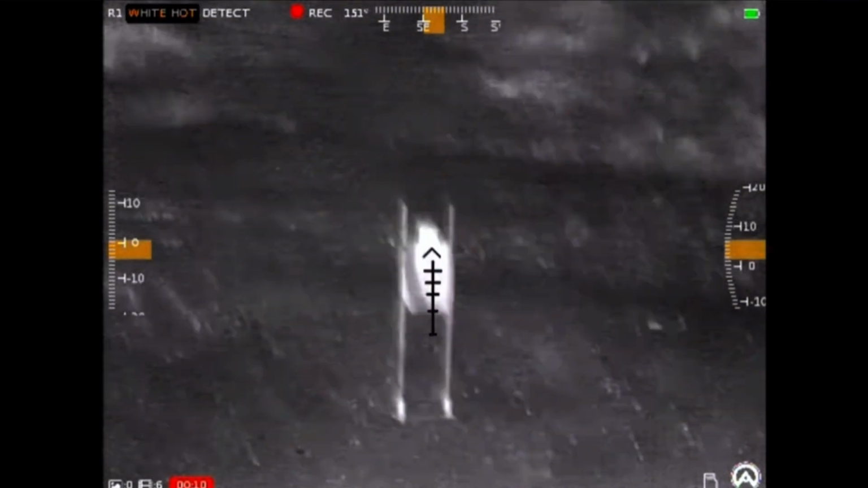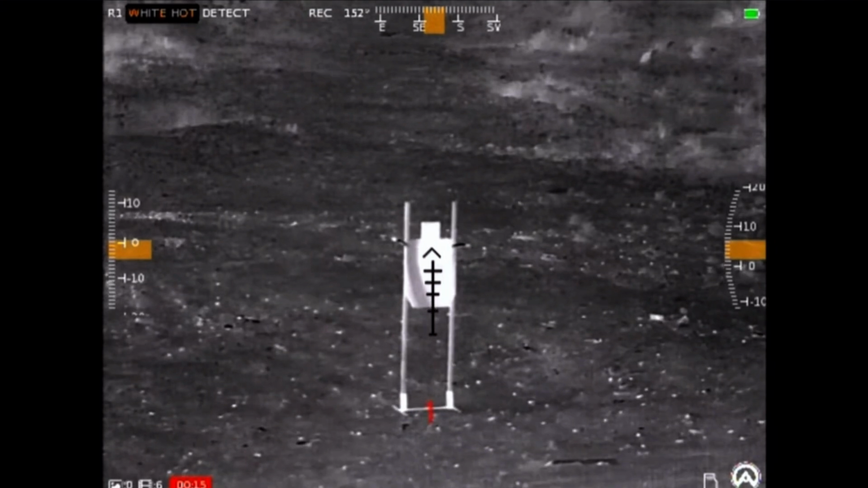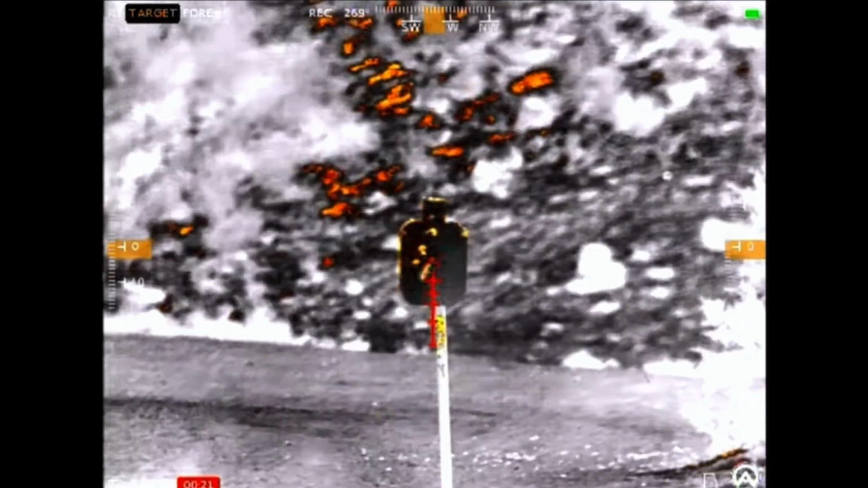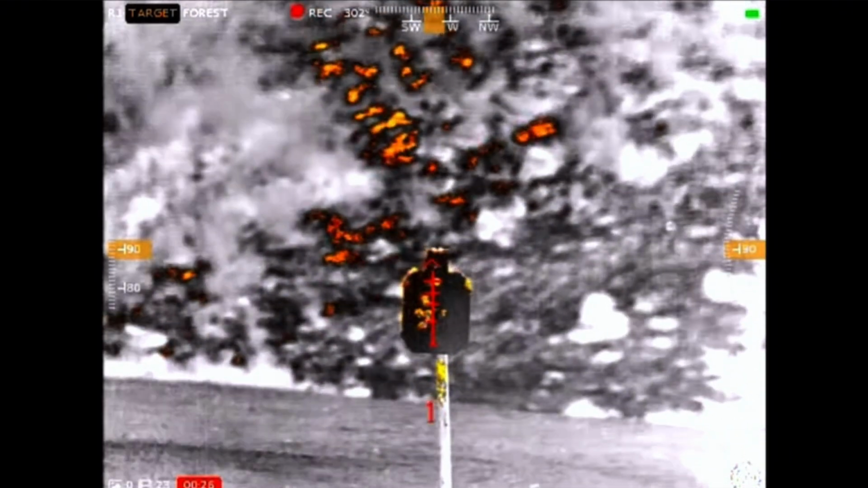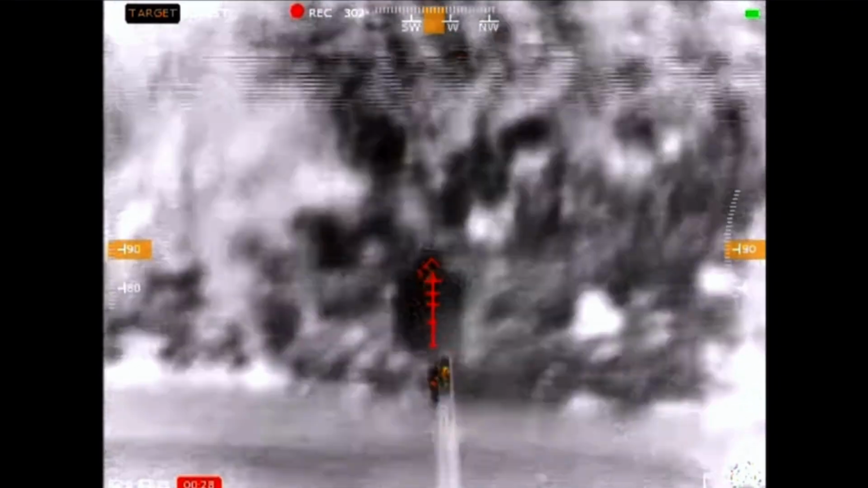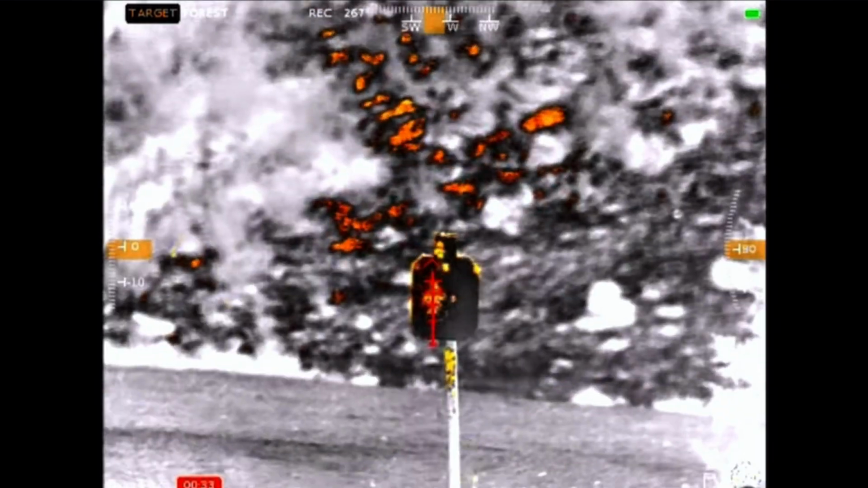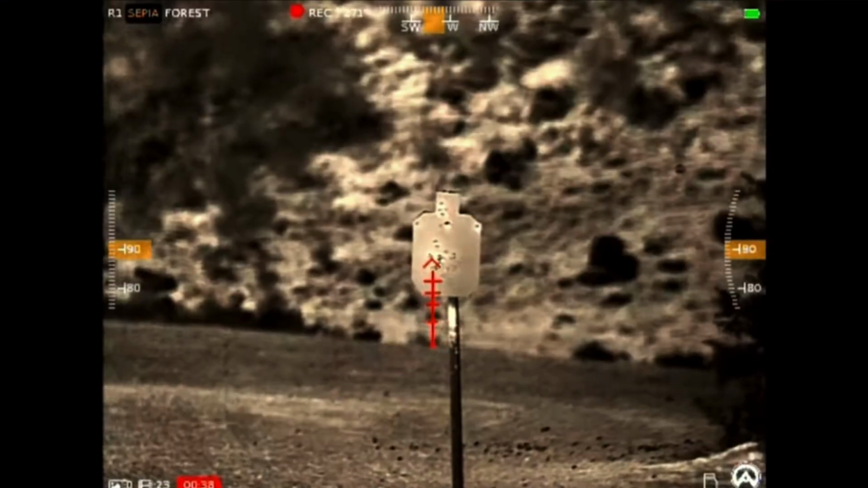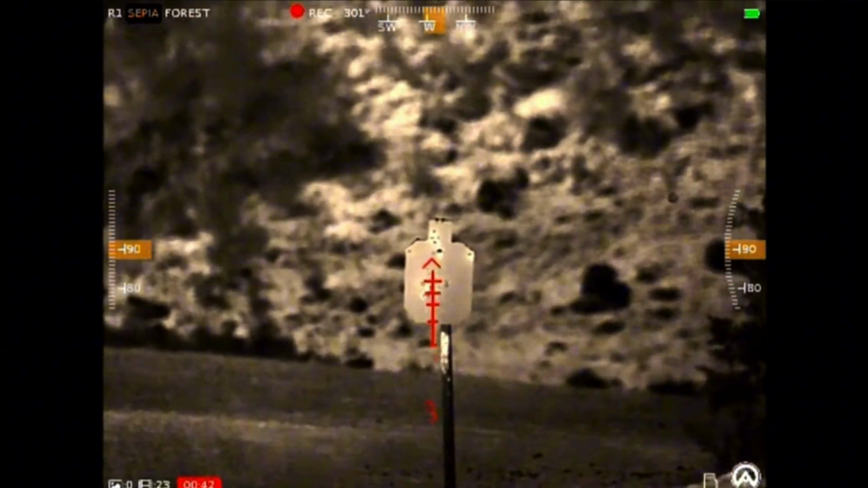I really want to address environment, which is a very important element for thermal, right? Because people think that thermal is a superpower, which it is. Don't get me wrong, it's an awesome technology, but certain environmental factors have the ability to degrade the image a little bit. Like humidity has a bad effect on all thermal devices out there.